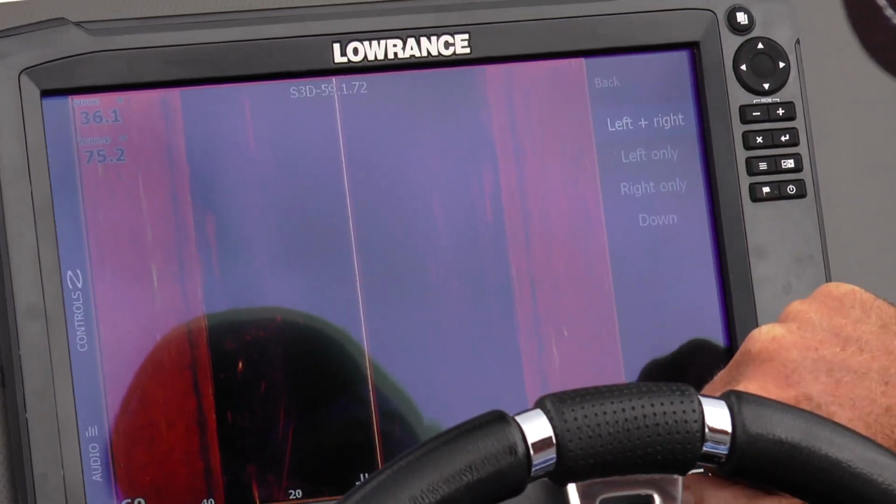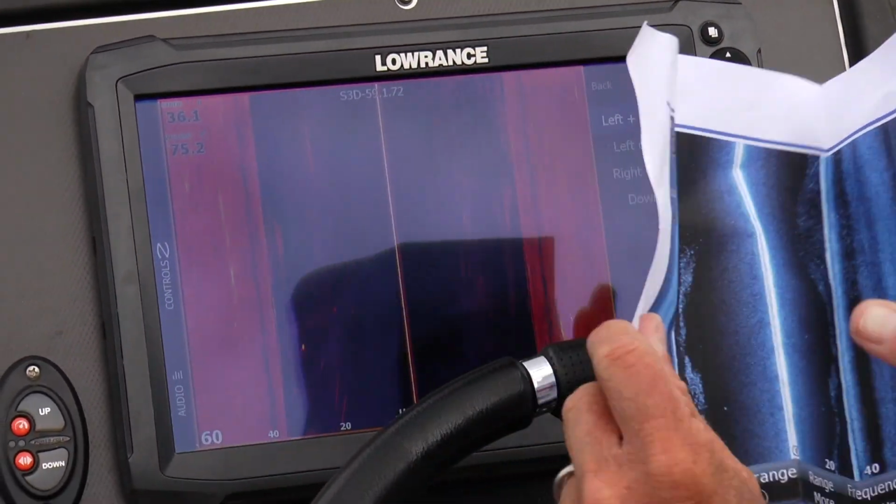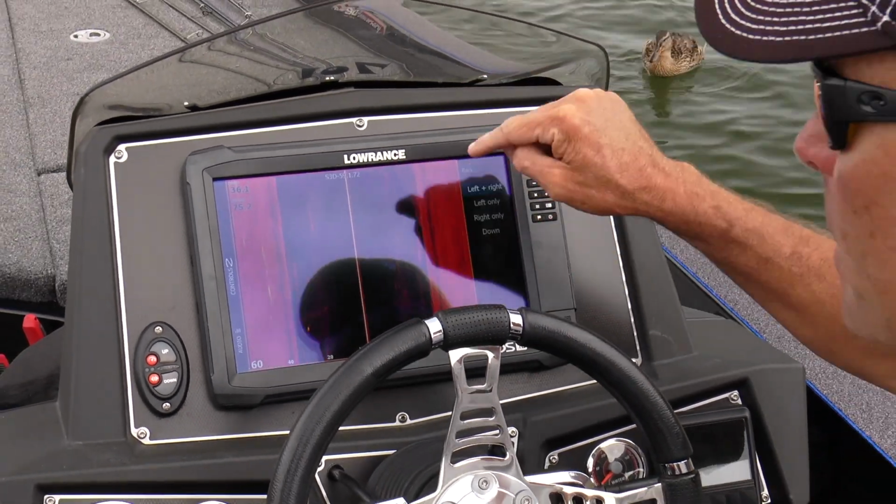If you look on our real screen right here, notice those same bait fish are all over the place right here because this is a screenshot from this lake. And since the boat's not moving, they're all smeared.